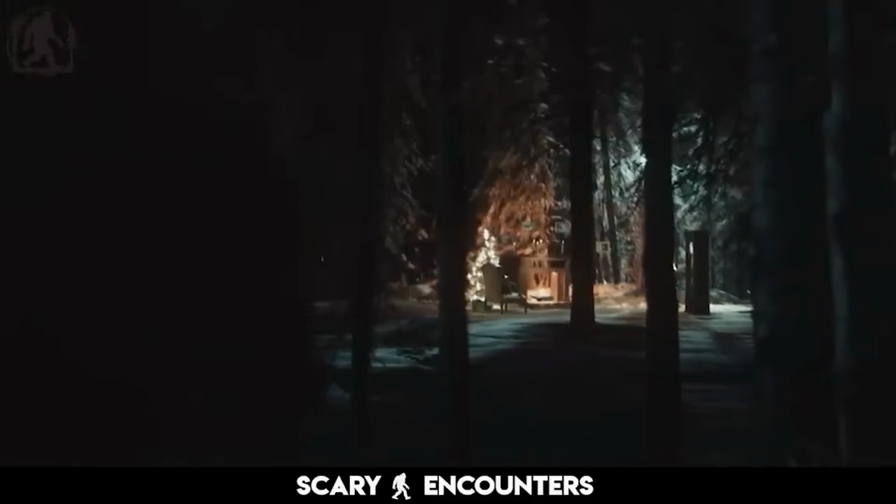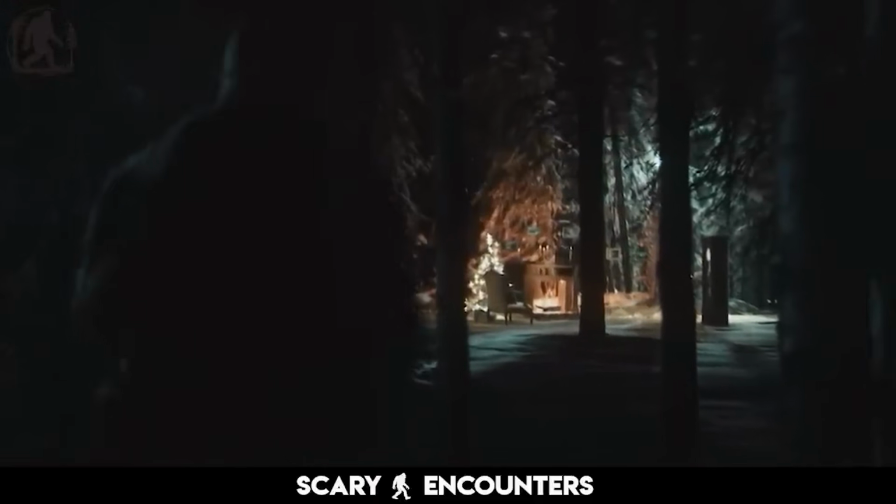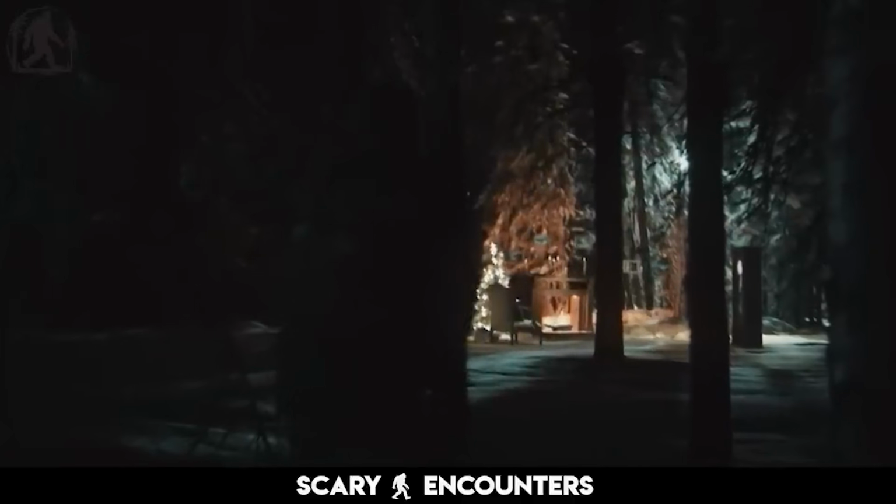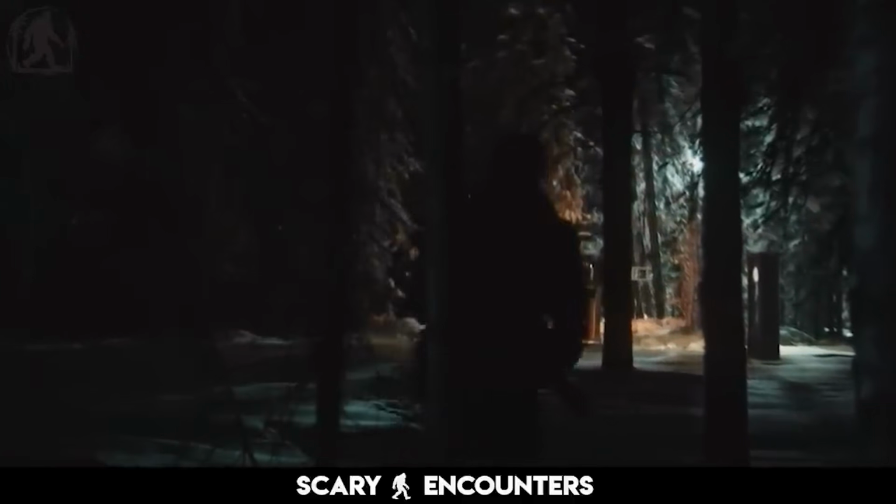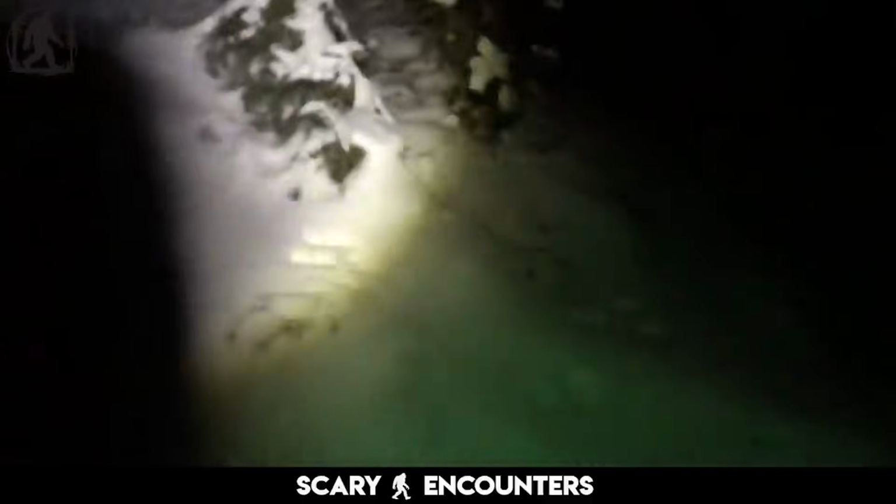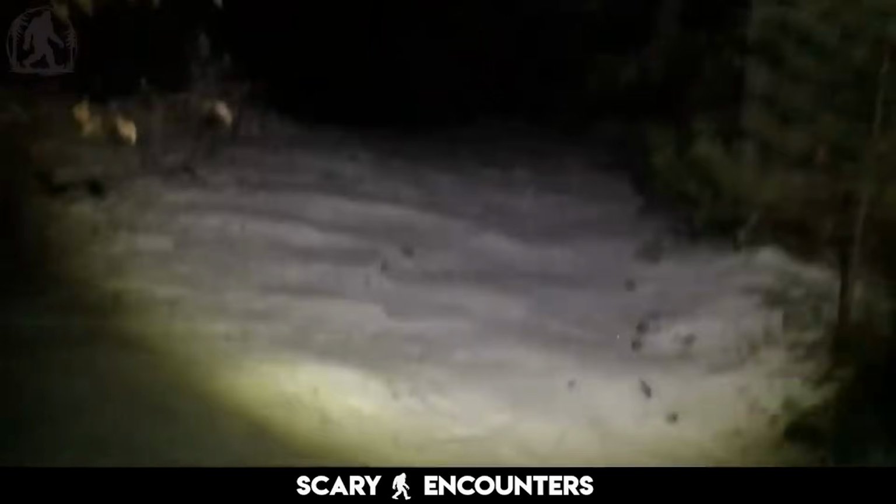The air is heavy with anticipation, every shadow now holding the possibility of something lurking just beyond the reach of the flashlight. Strange things happen in the woods, and tonight is no exception. The tension is undeniable as the moment unfolds on camera. See for yourself as the tracks lead deeper into the wilderness, raising more questions than answers.